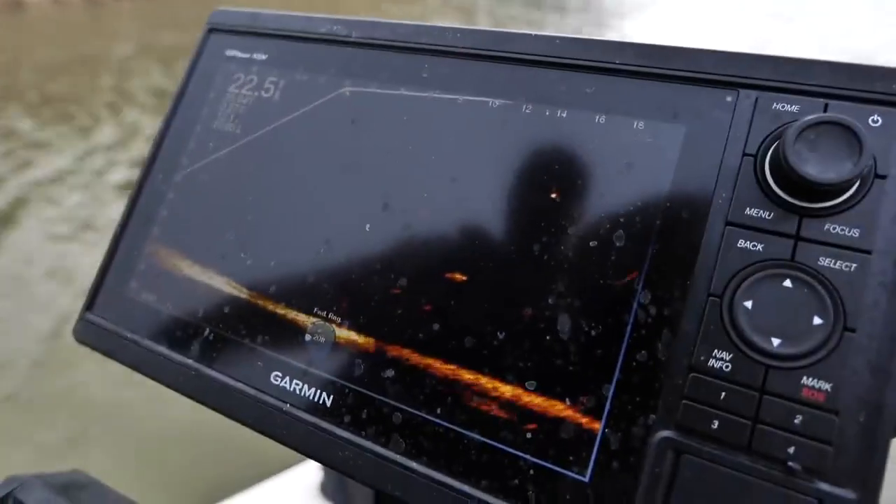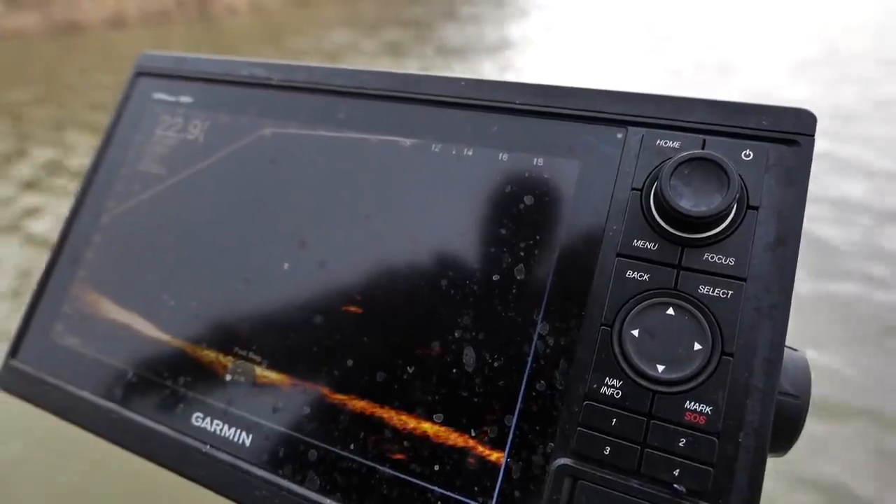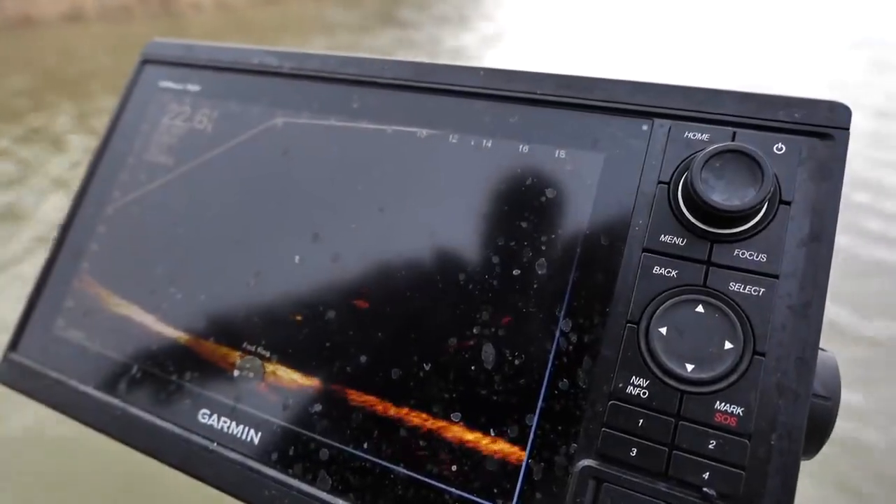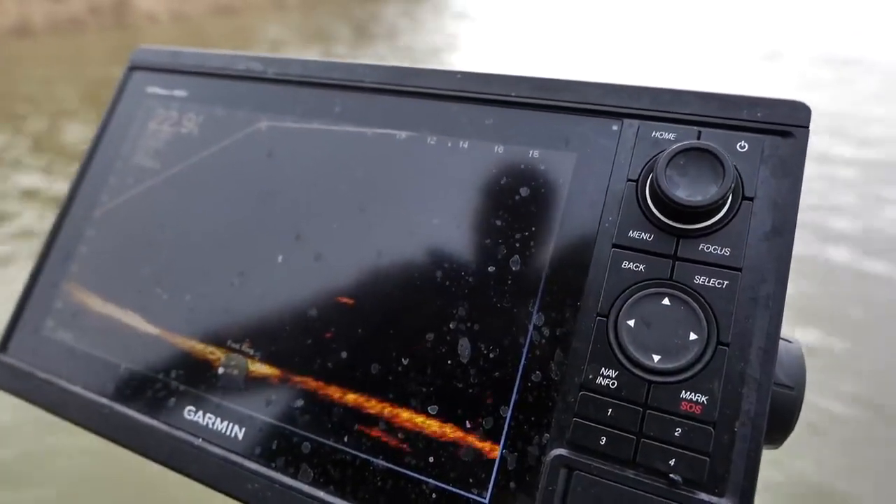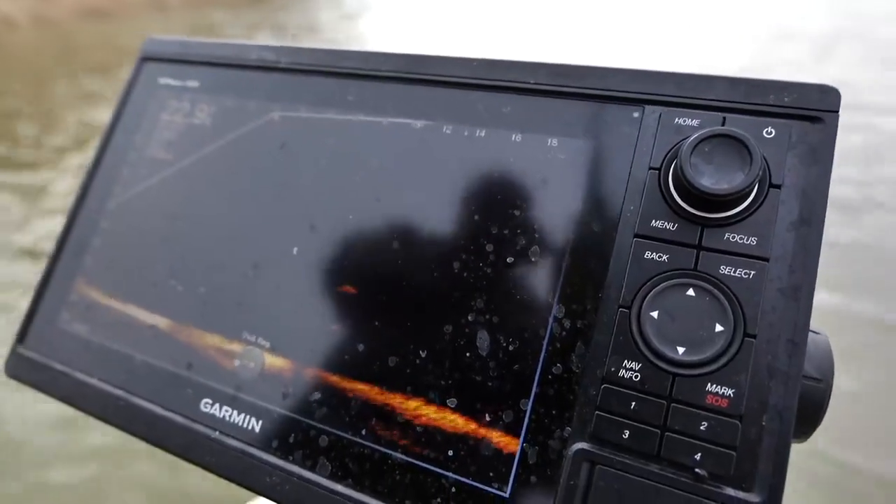Not a giant, but it's a nice fish. Oh, I see. Look at that, there's a jig. There he is. Look at that. Give it a little noggin knock. Dude, that's a good profile on that baby. Oh, it's all in the settings.